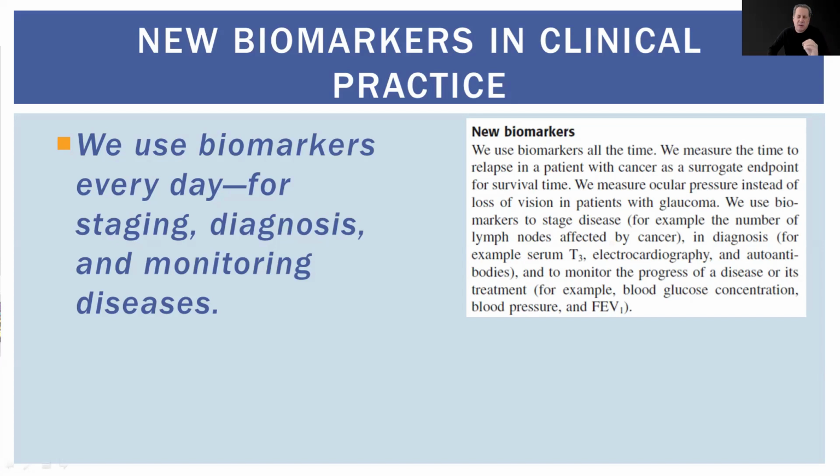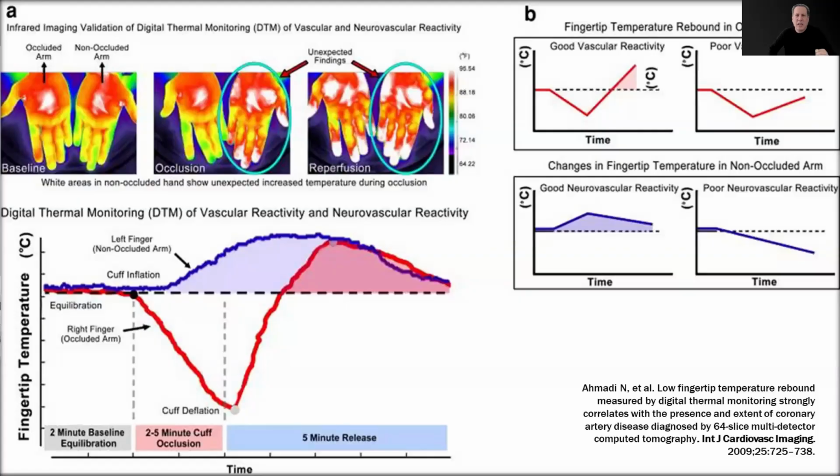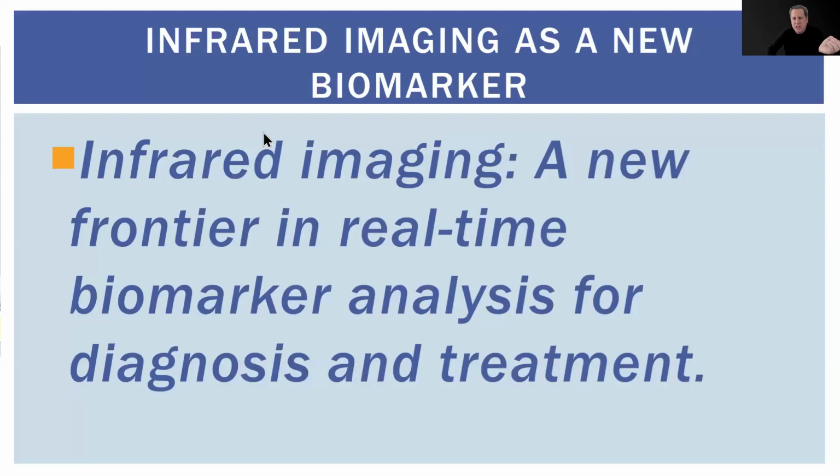Biomarkers are an essential part of modern medicine, and infrared imaging could be as essential as blood glucose, as essential as blood pressure, to monitor and to diagnose conditions in real time. We can do the compression test of the brachial artery in the arm, and this is called the endothelial test for cardiovascular infrared risk evaluation in the clinical setting. We can take an infrared image of a painful neck before palpation and go exactly to the myofascial trigger point, for example.